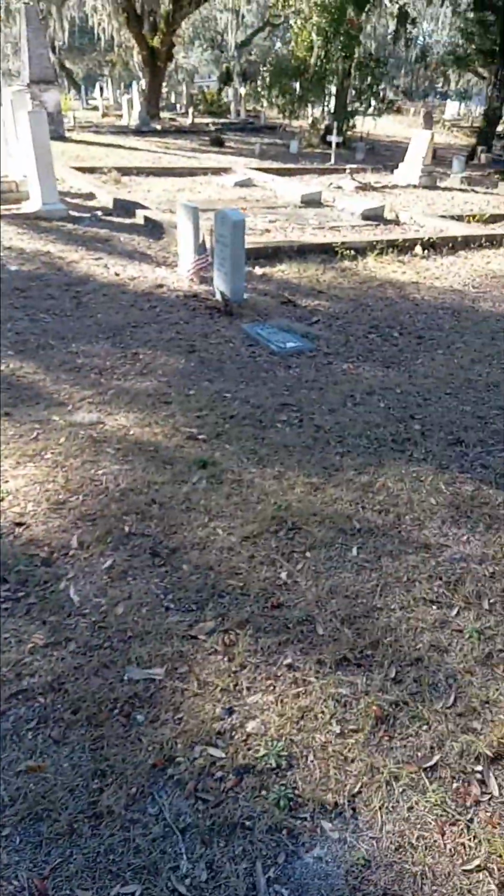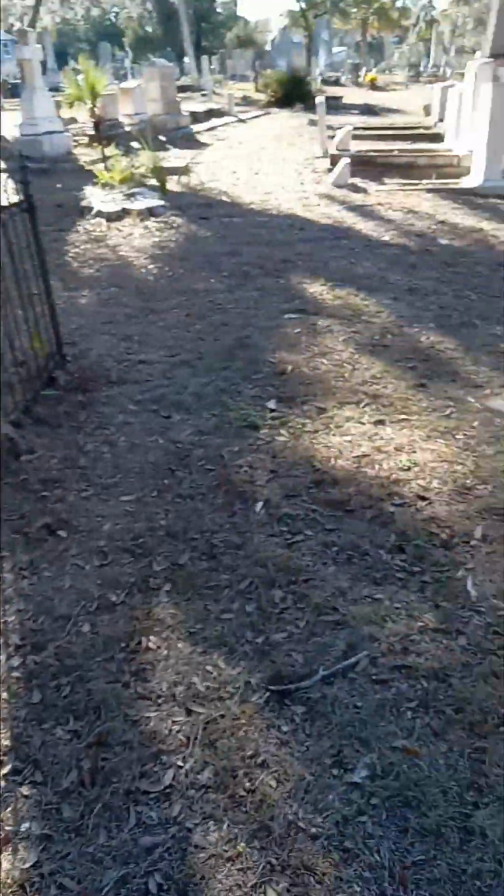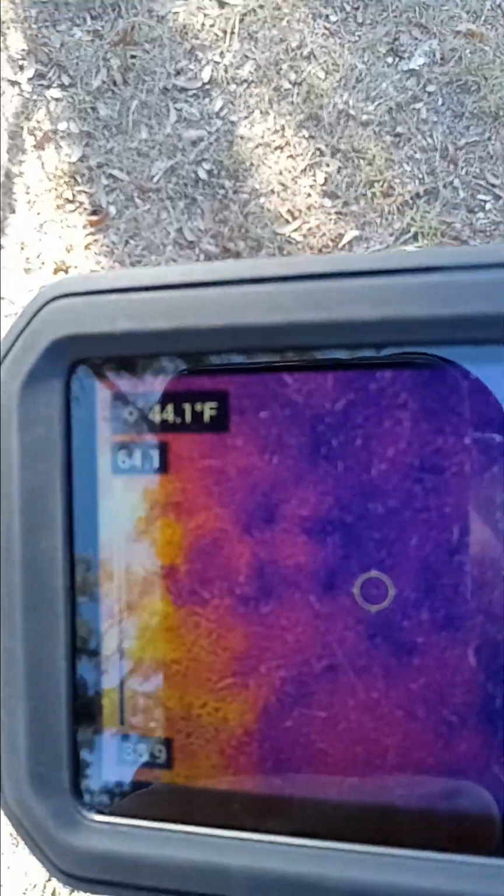So let me show you where the 360 that I did here. I did like this area here. There's a tree that I just showed you that was cut down. Anyway, sometimes these Flares can fool you.